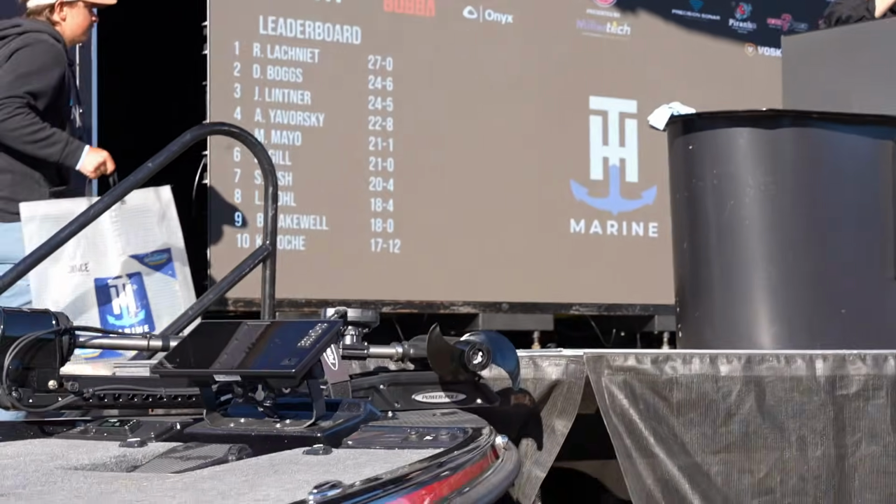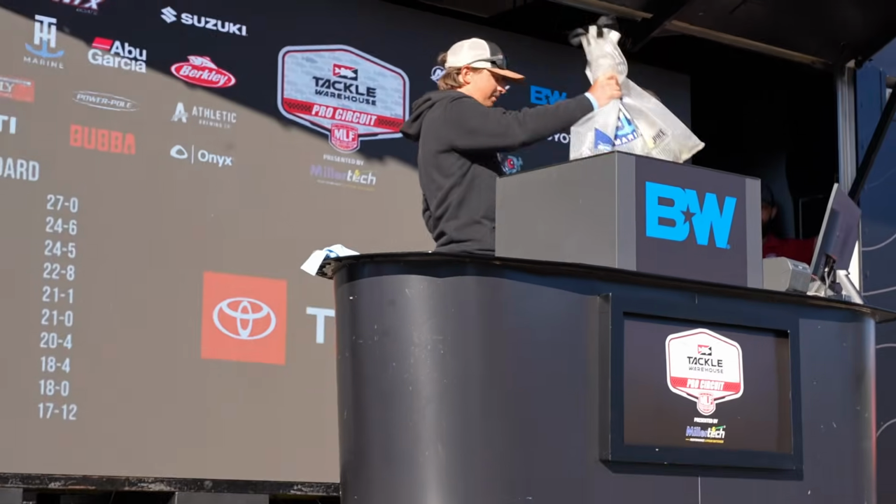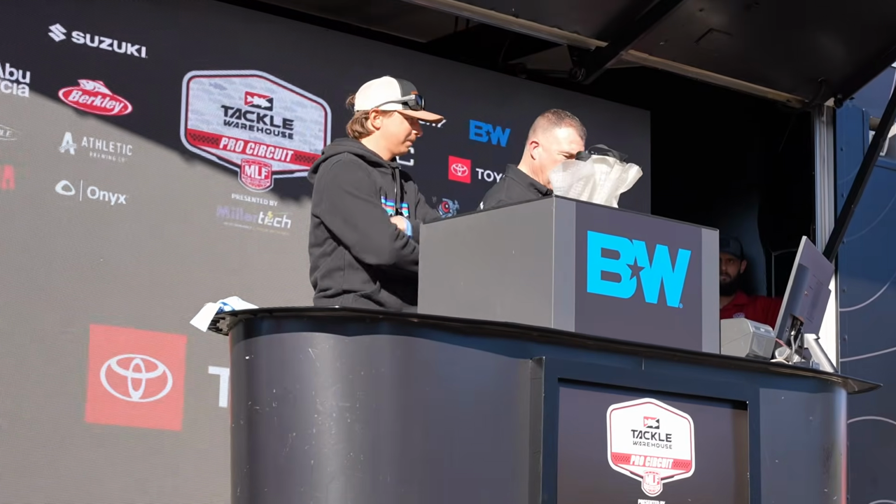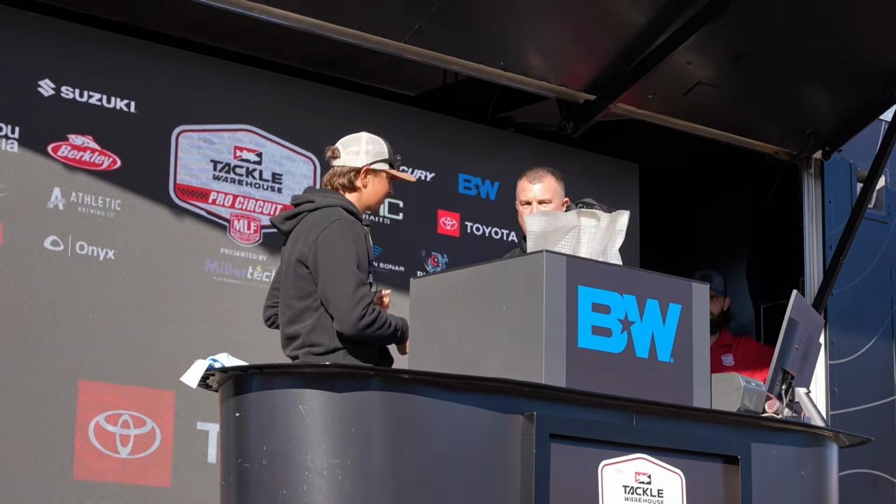Mitchell's from Hiawassee, Georgia. 5 pounds and 7 ounces yesterday, and today is 5 fish again. 5 fish going to weigh 7 pounds and 4 ounces. 12-11. Mitchell, give me some thoughts if you want to say something.